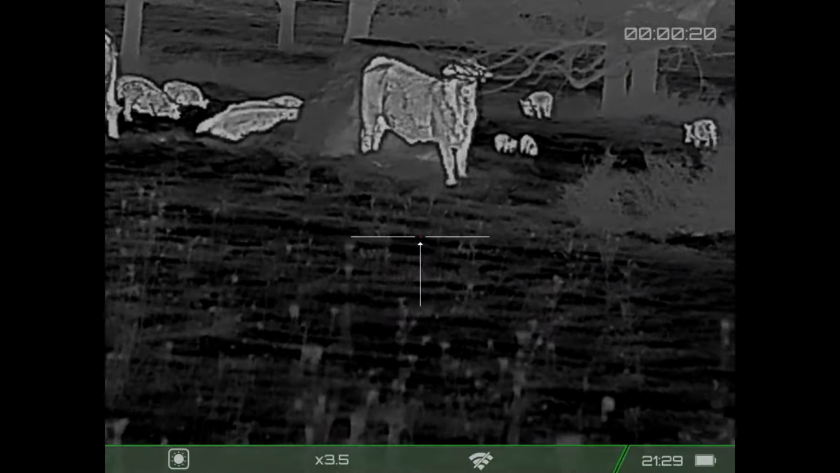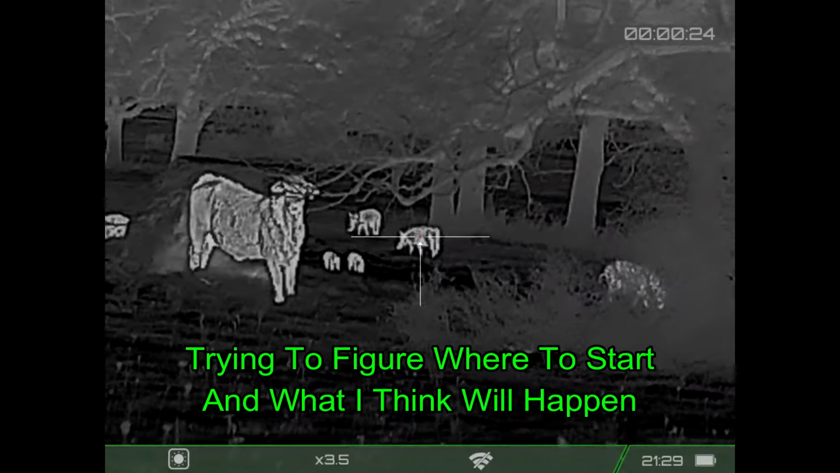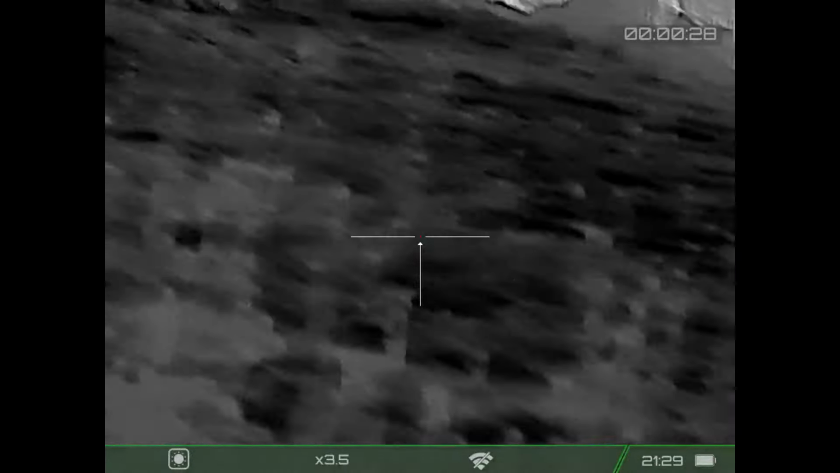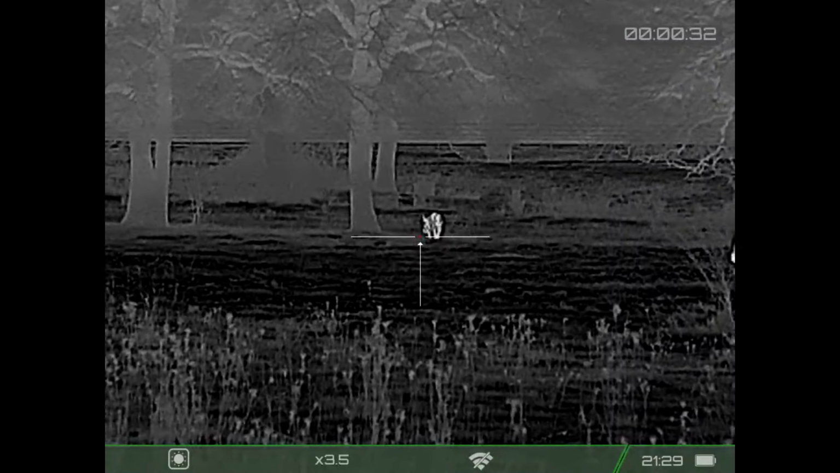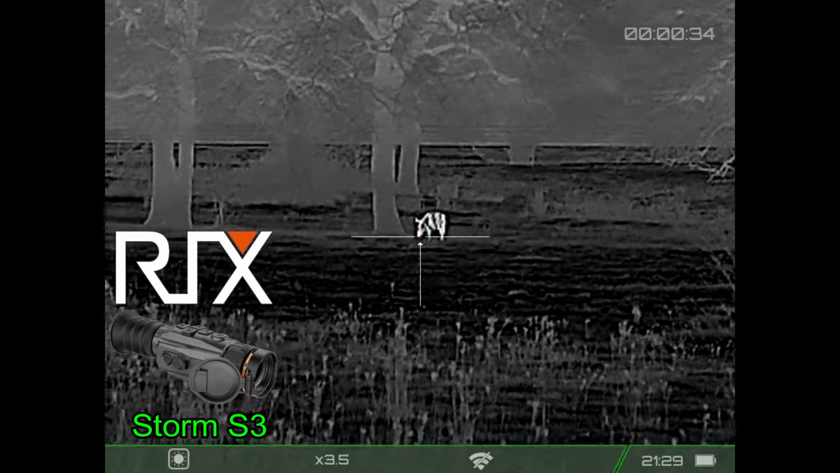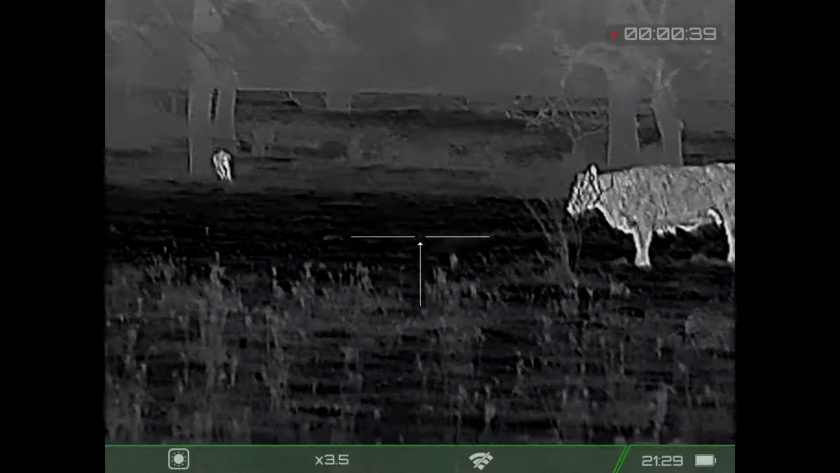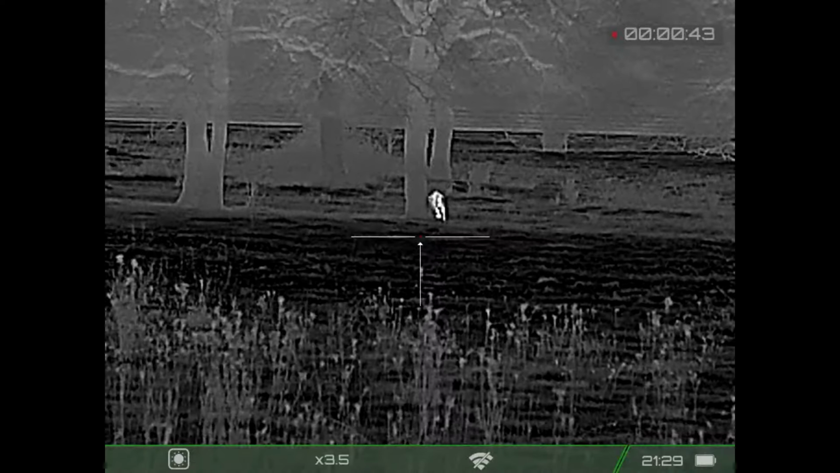What I'm dealing with at this point, however, is a little bit of target confusion in that I don't know where I want to start. So I'm trying to figure out, if I shoot these hogs, what are the rest of the hogs going to do? If I shoot over here, what are the hogs going to do? If I shoot hogs out of the middle, what are they going to do? In the meantime, a little hog just doing its little thing on the tree.